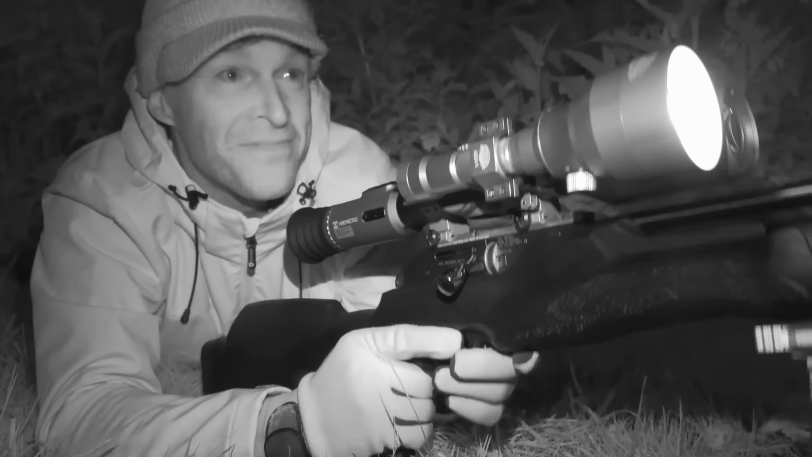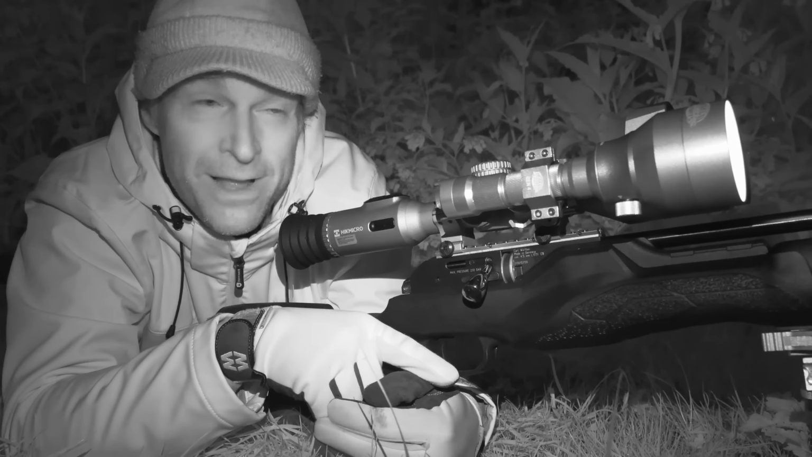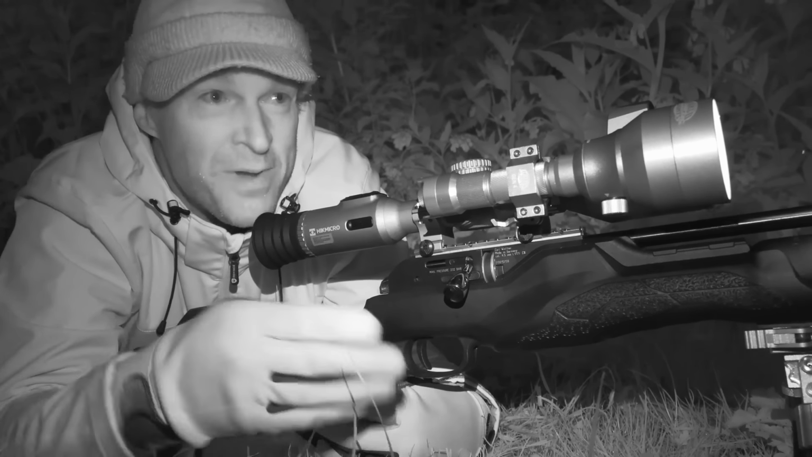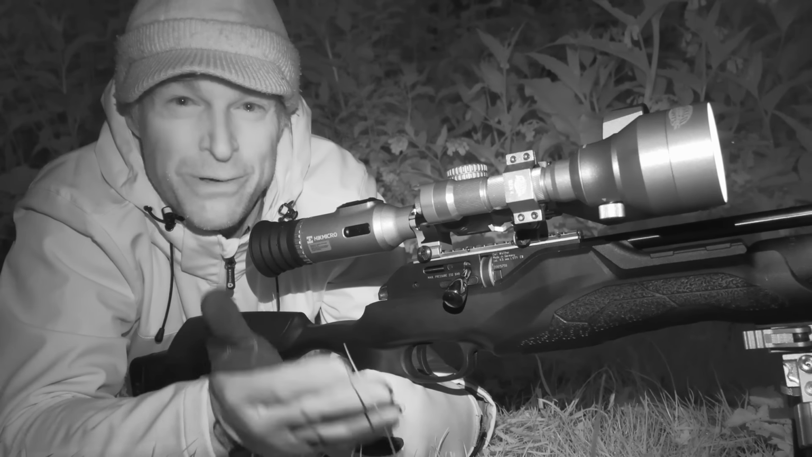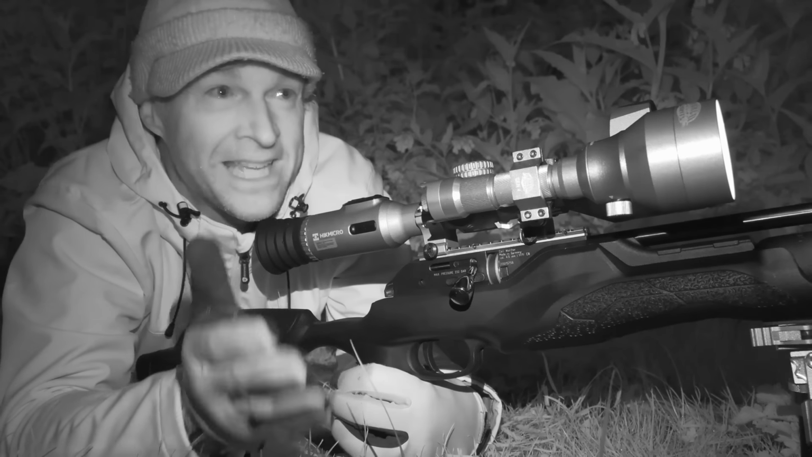Wow, another nice clean kill there, and I think that takes us up to 7 rabbits for this evening. And I'm going to make that the last one, mostly because it's starting to get really late, and that's one of the snags with night shooting at this time of year when it takes so long to get properly dark.